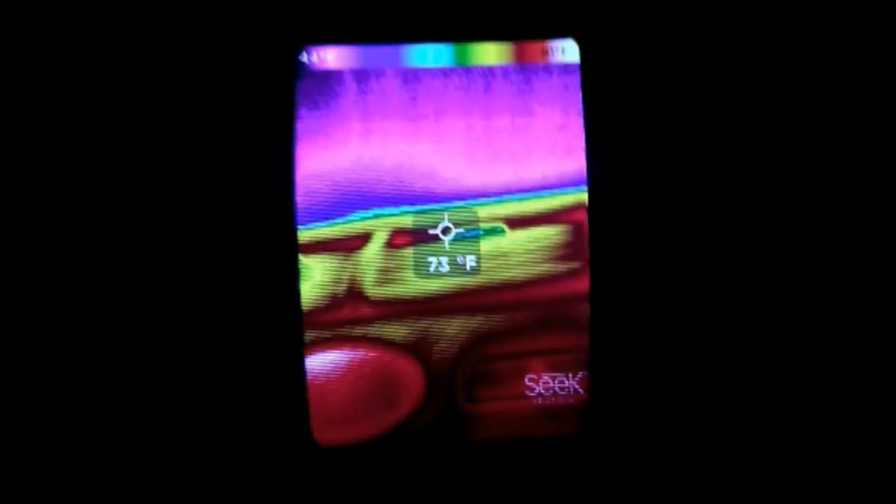You can see the moon reflecting off. It's a bit windy, but what I'm trying to say is you can see the moon reflecting off the roof. The filter we're going to use is called Spectra. It puts things into context, so it makes it easier for us to understand and see what's hot and what's cold. As you can see, the bar at the top tells us exactly how warm and cold things are. To the left is cold, to the right is hot.